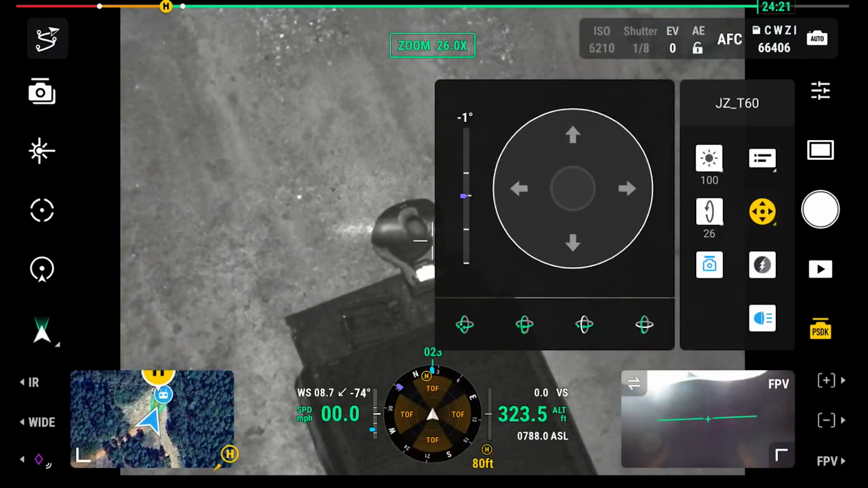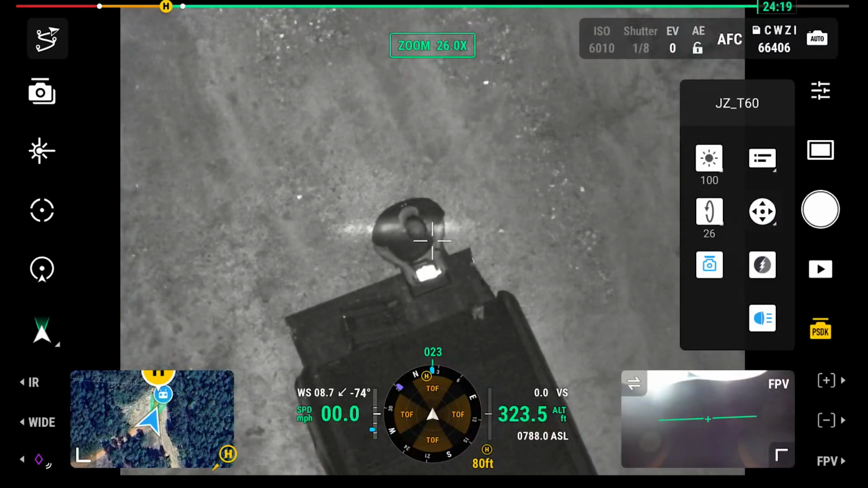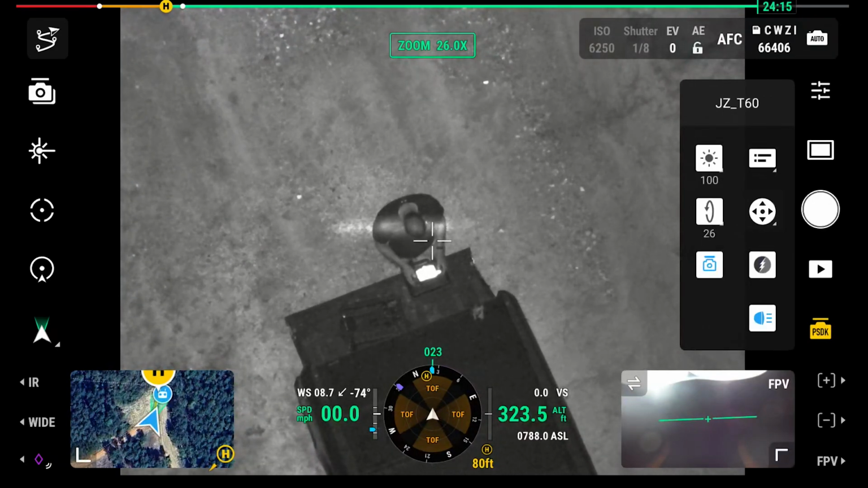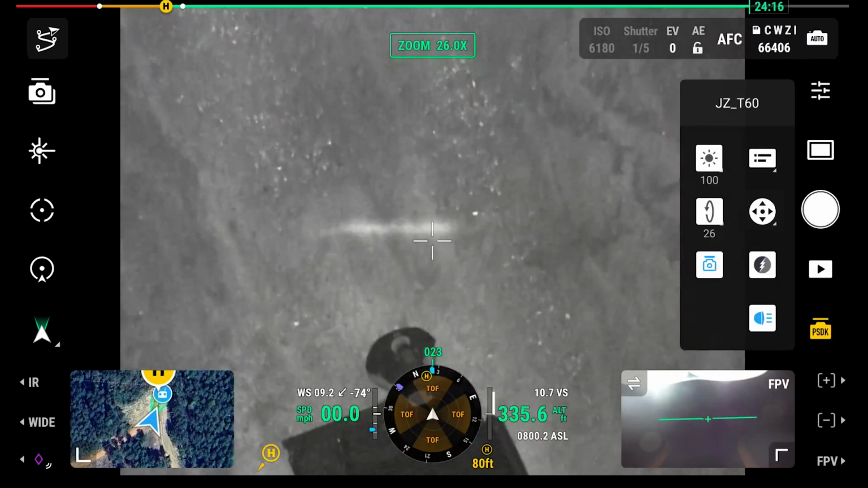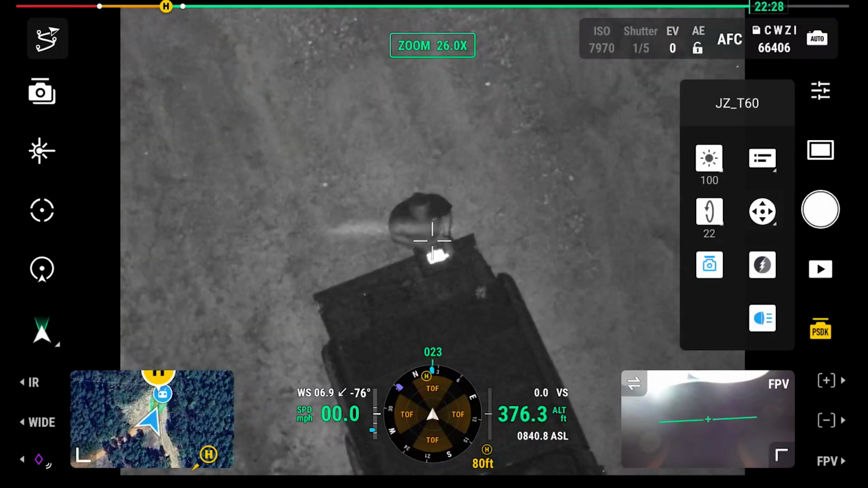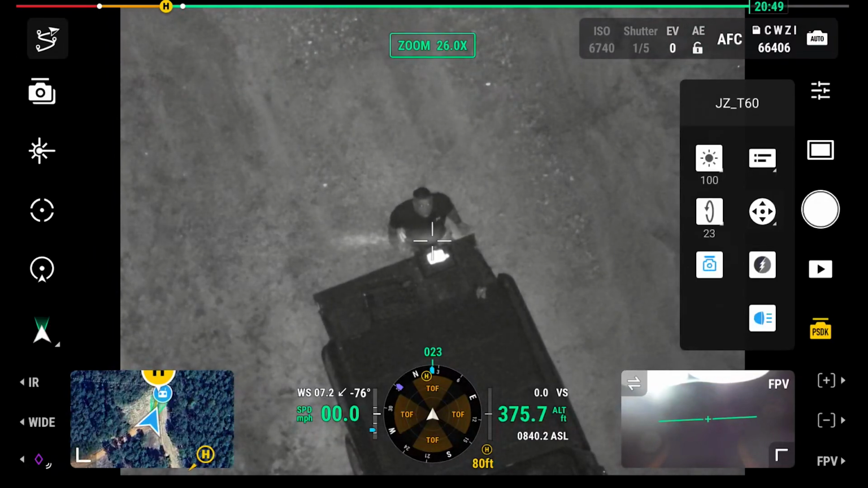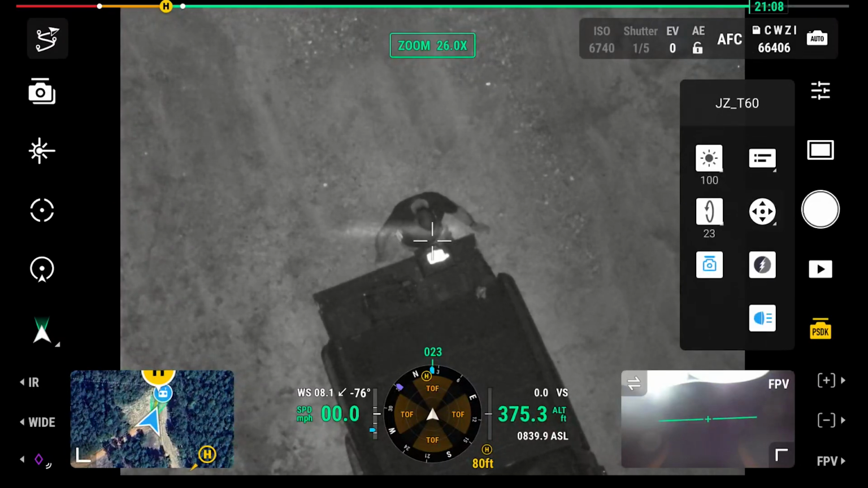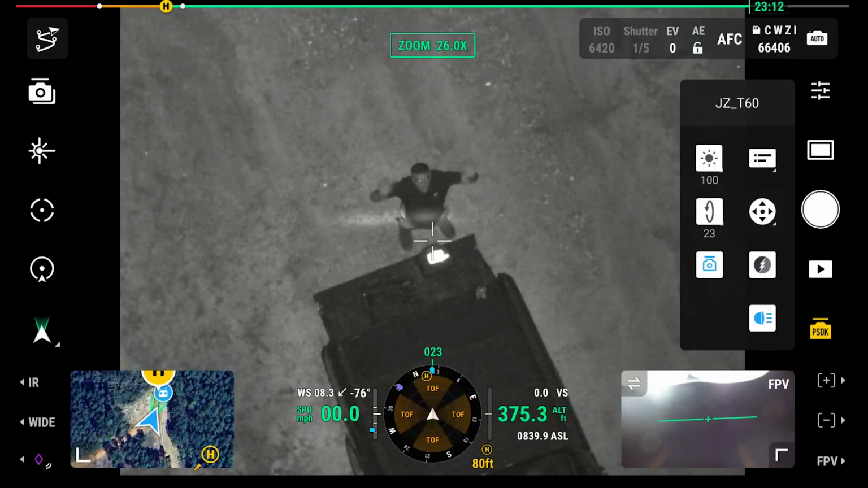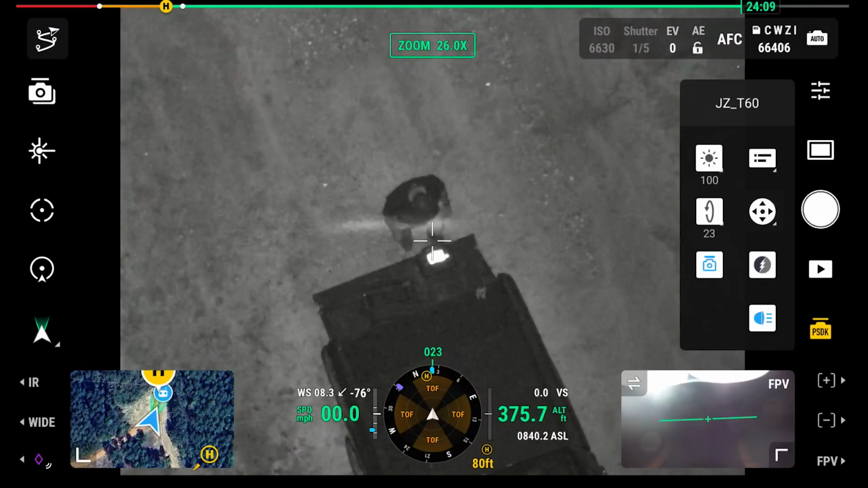And I've got that right over me, and we are at 323 feet high right there. Gosh, it doesn't look like it's that. I mean, that is incredibly bright. I'm going to go all the way up to 400 feet. At 400 feet, that is still like, it looks like someone has a flashlight in your eye. Now, let's look at detail. I'm going to look up and just wave at it. Hopefully I'm getting good video.